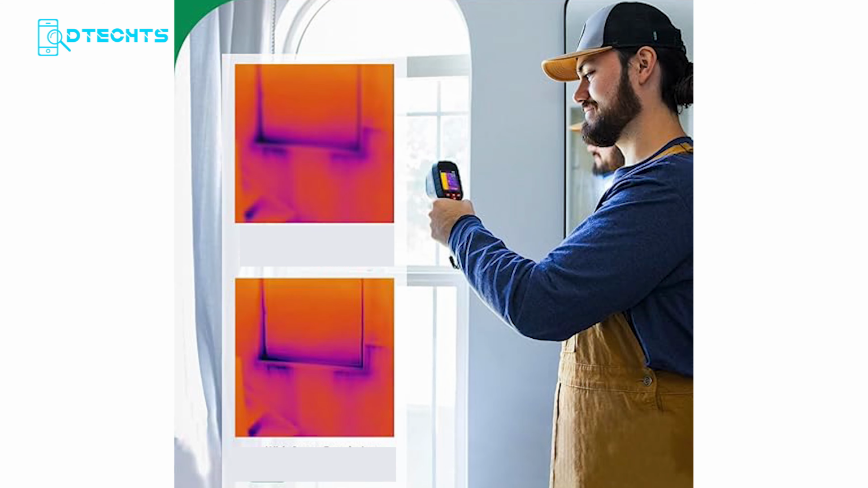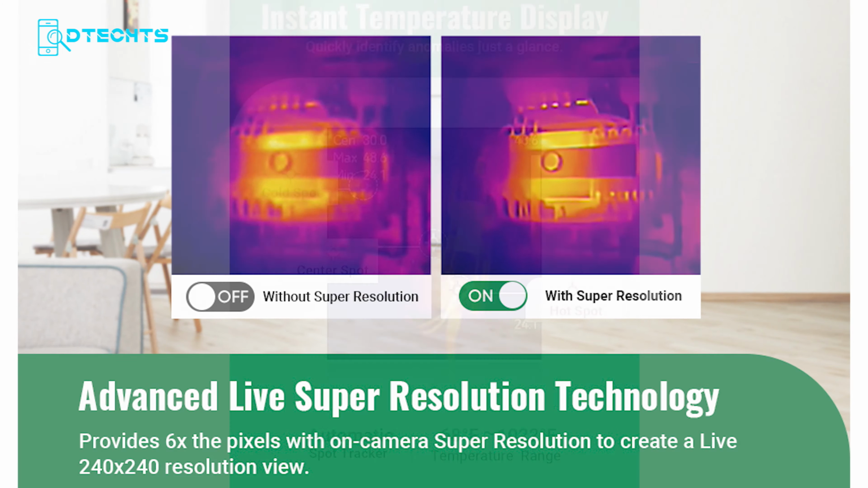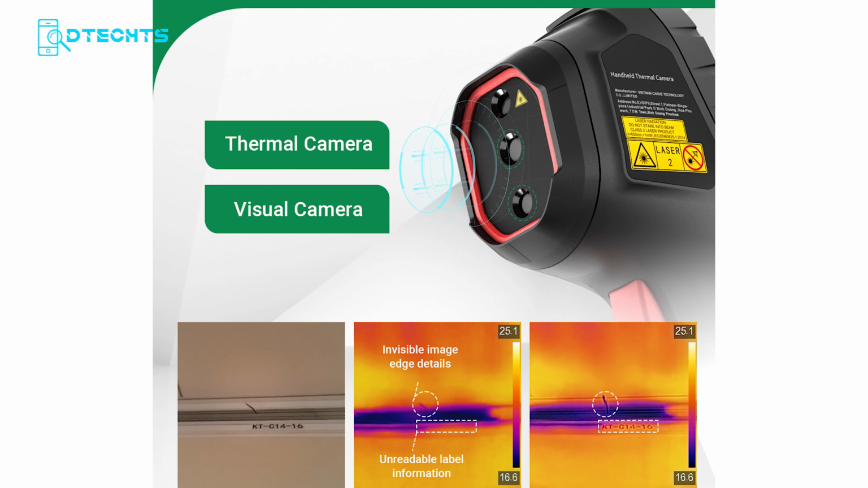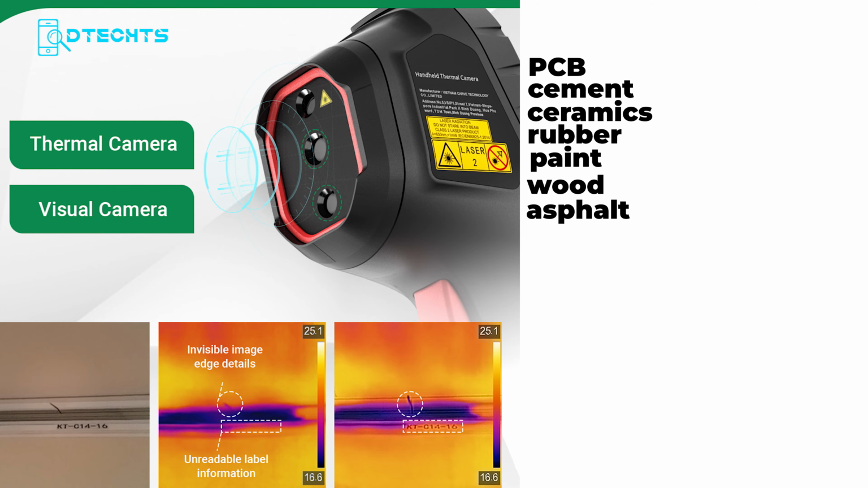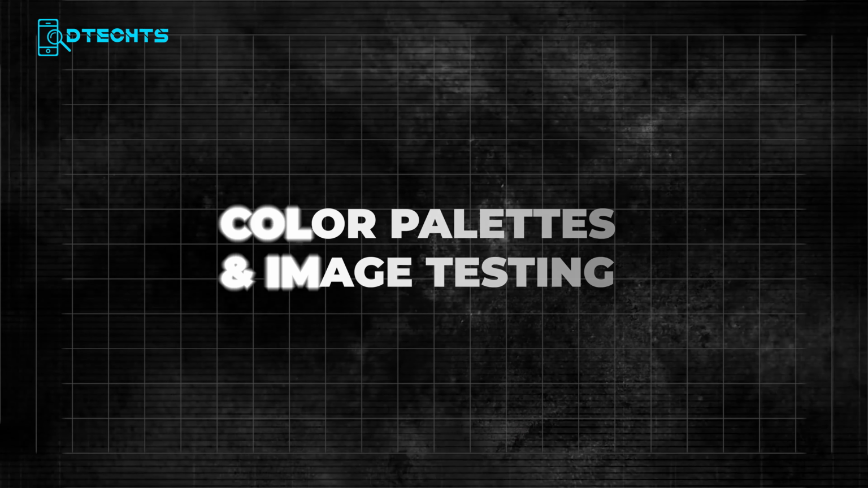One press, 2 files. Next is Super Resolution, which you can simply toggle on or off depending on what you need. After that comes Emissivity, where you pick a material preset to ensure accurate readings. The available options include human skin, PCB, cement, ceramics, rubber, paint, wood, asphalt, brick, sand, and more. For testing purposes, wood was selected, and the distance was kept at 0.5 meters.